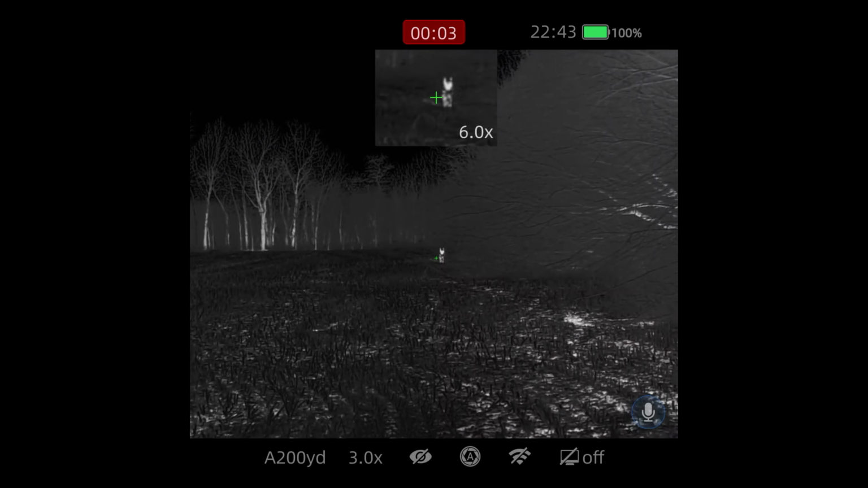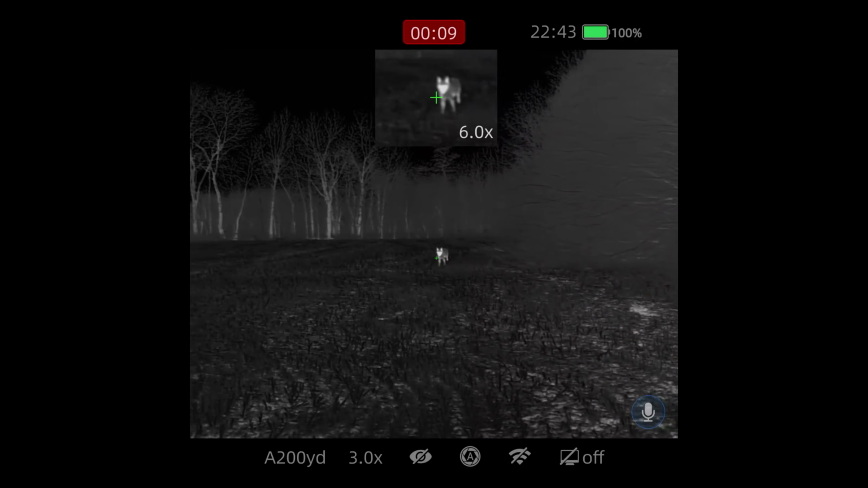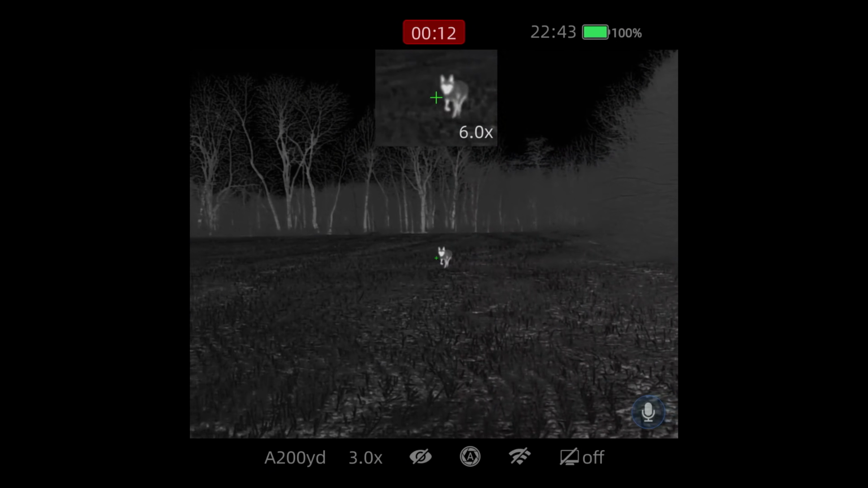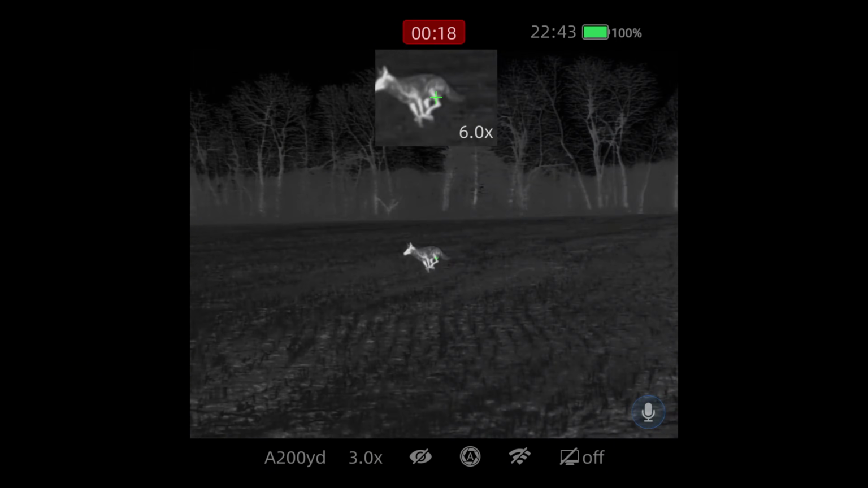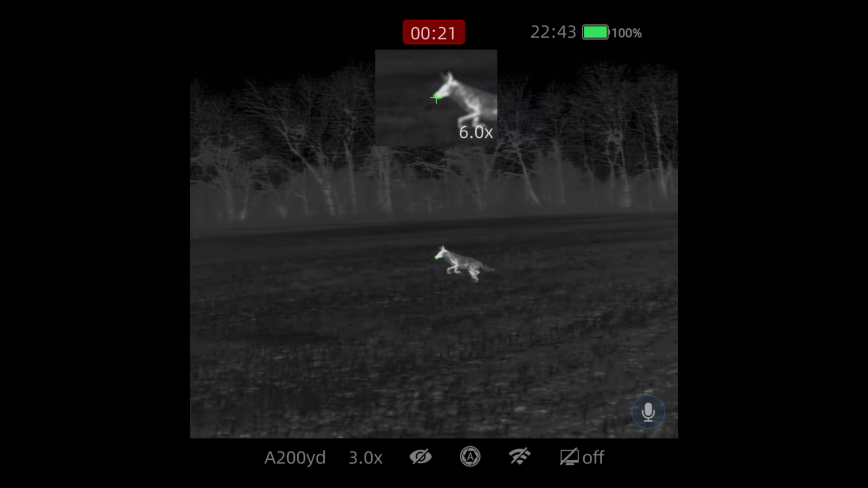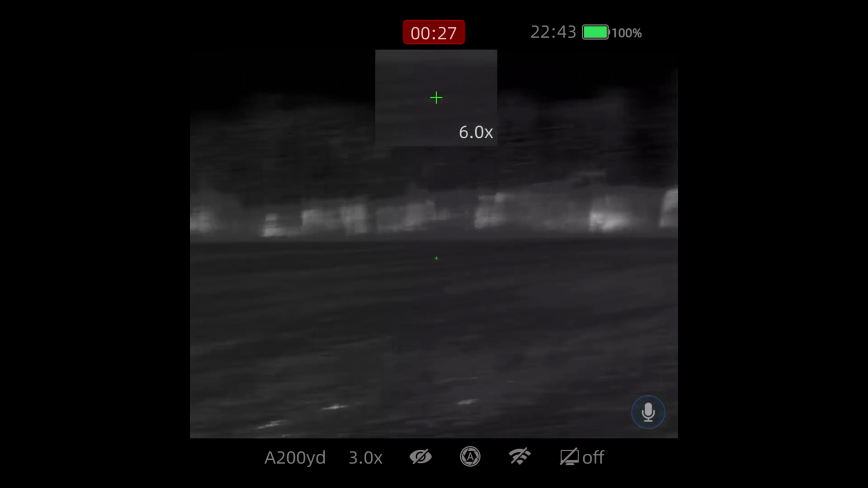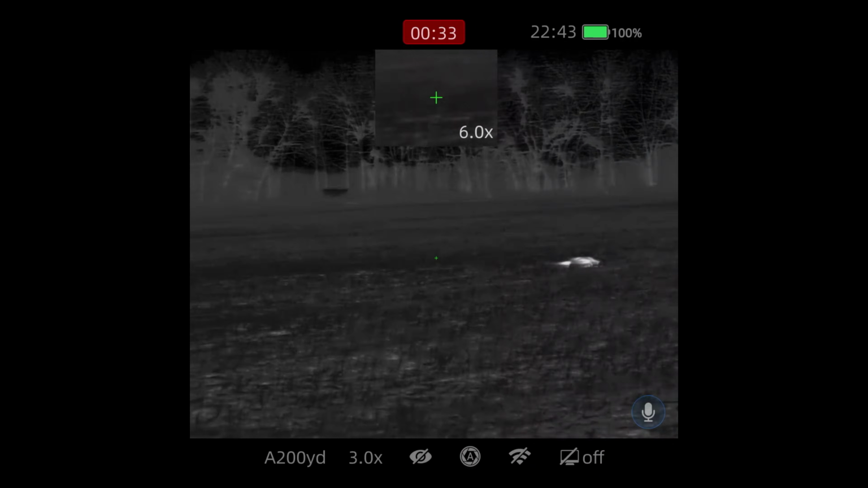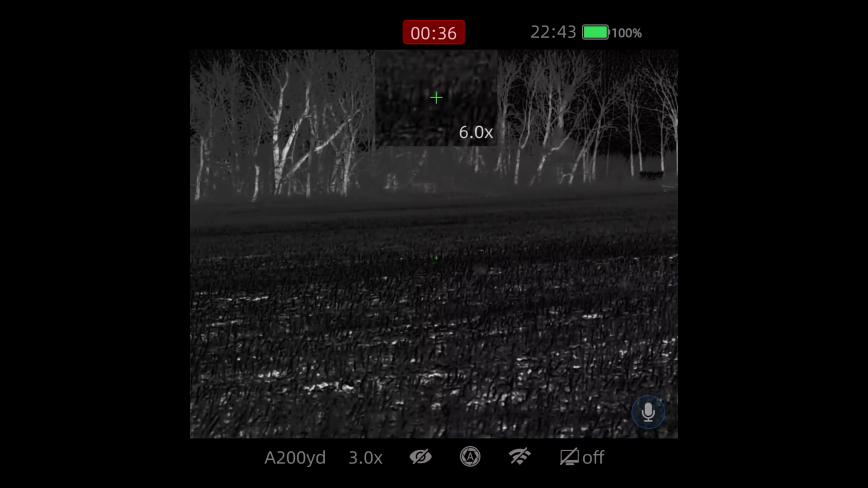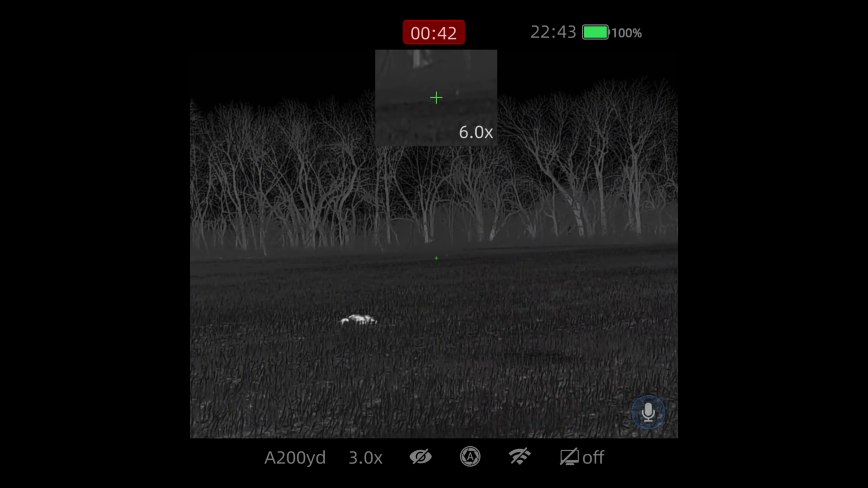See him? Yeah. I'm on him. If he stops, I'm gonna shoot him. Good shot. I was afraid he'd get downwind. He was getting really close to being downwind. I was gonna feel really stupid if I missed that. I had you follow up.